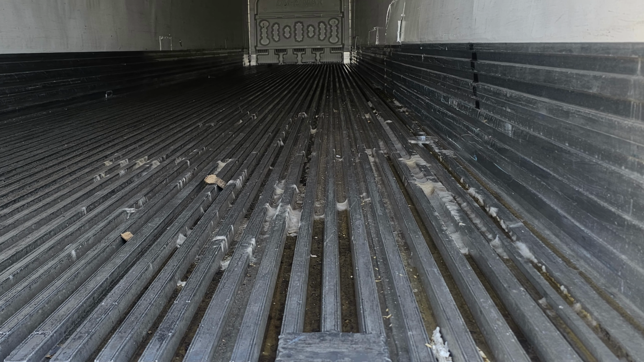So I had to drive down to the truck stop, get the trailer all washed, go pick up a load of bottled water in, oh geez, where was I? Douglas, Georgia.